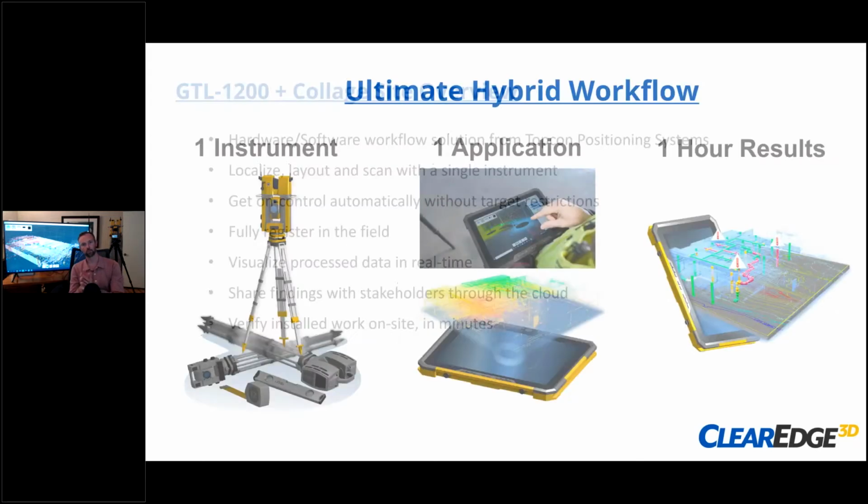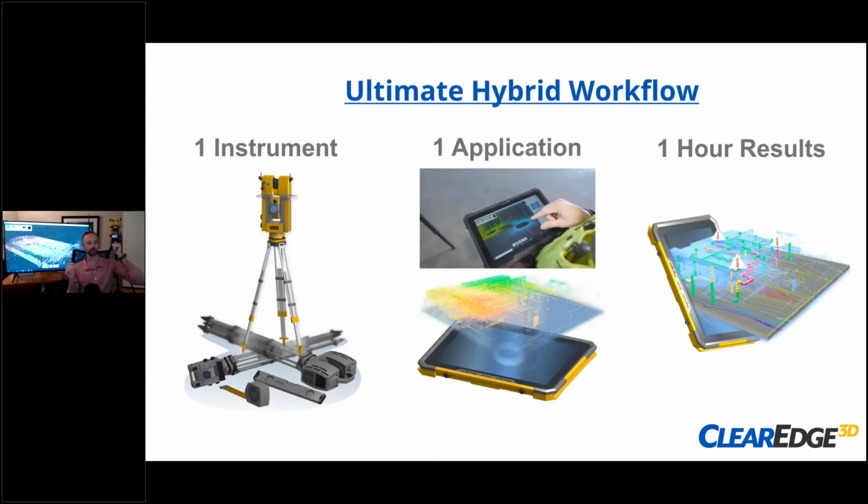So what do we have behind me? Well, I don't know, you can't see behind me. So what you see on the screen is this instrument that is a robotic total station that has a scanner mounted to the top of it, and they are calibrated to each other. It does a 360 dome scan,